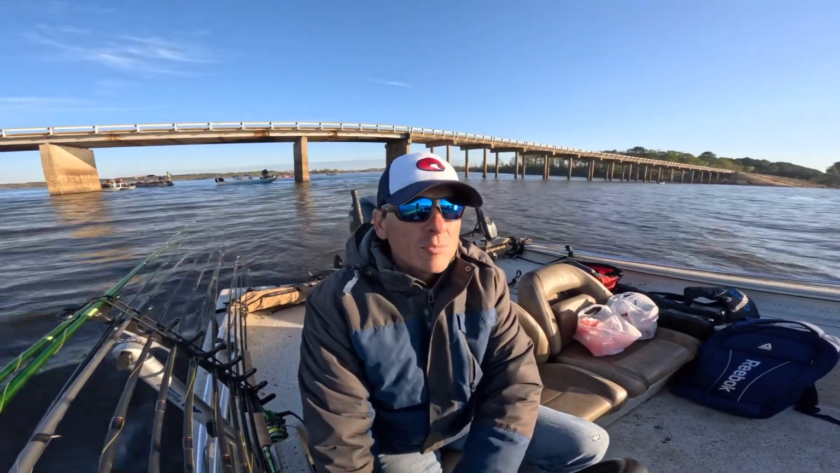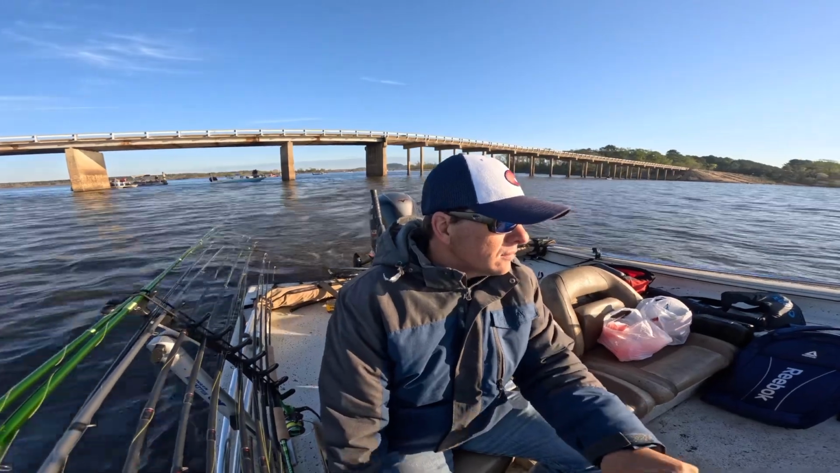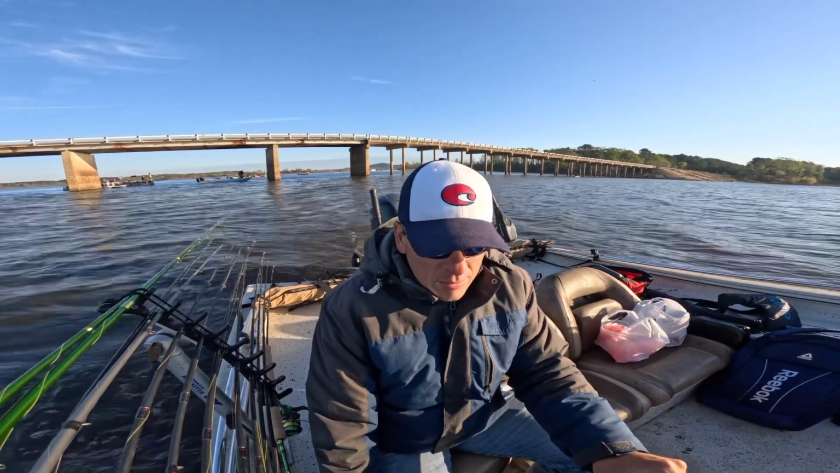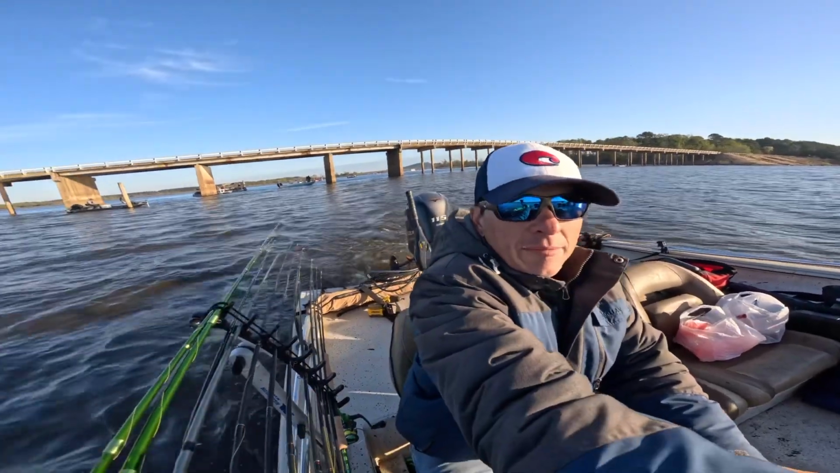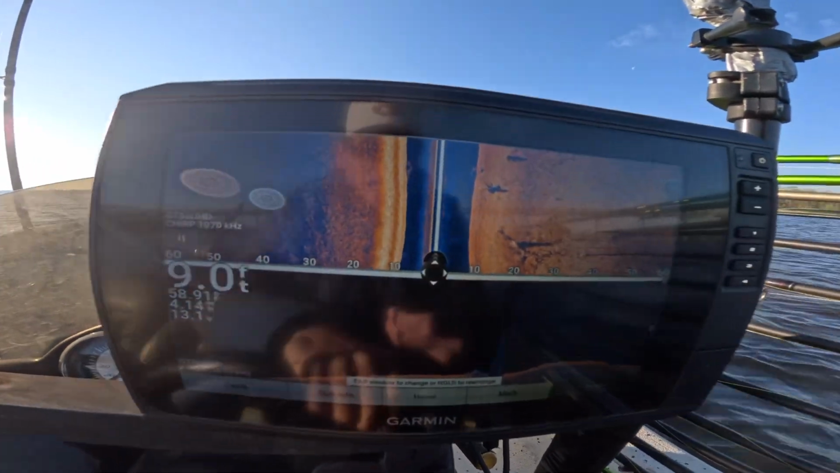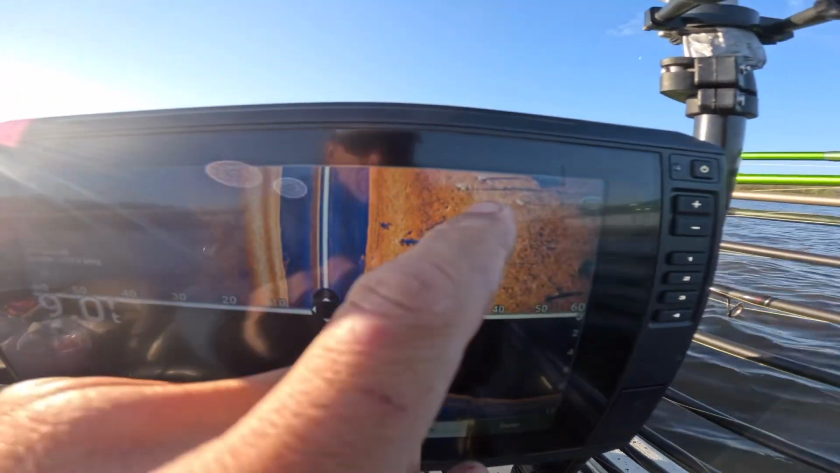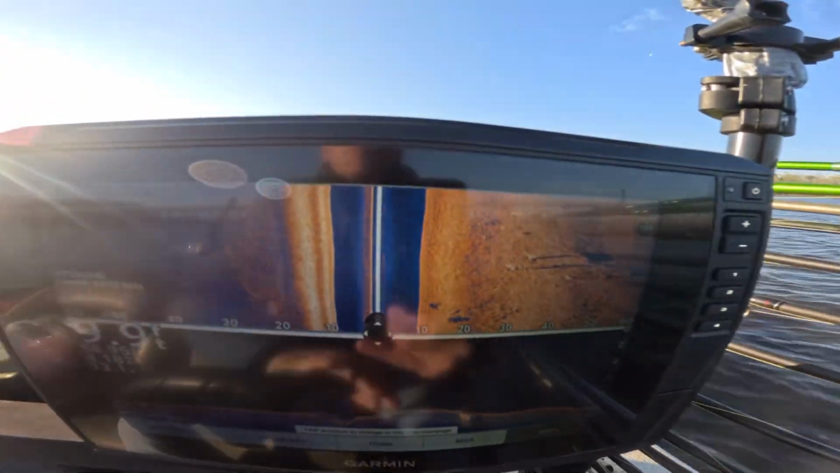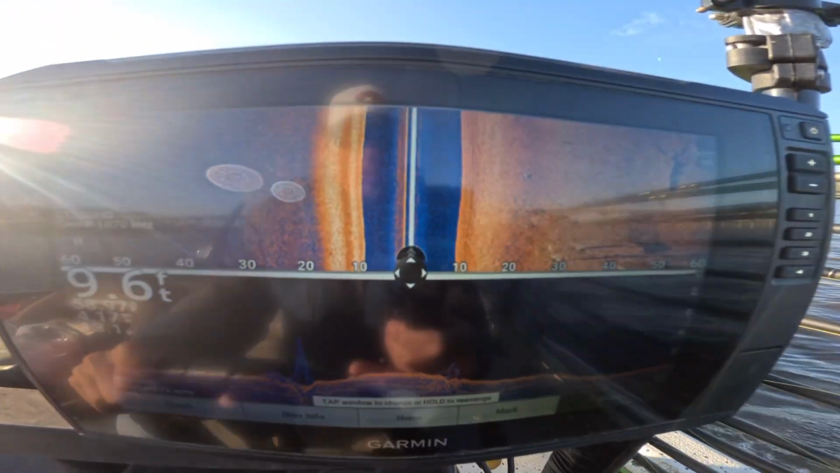We're just gonna start looking for spots now. Let's see what I'm looking at. See right there? That's a lot of fish. But we want to see something that's just going to pop out at us. Sorry for the glare.